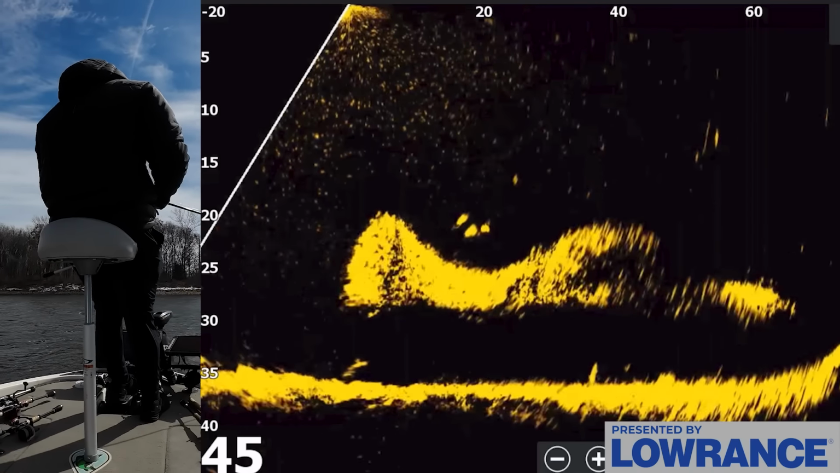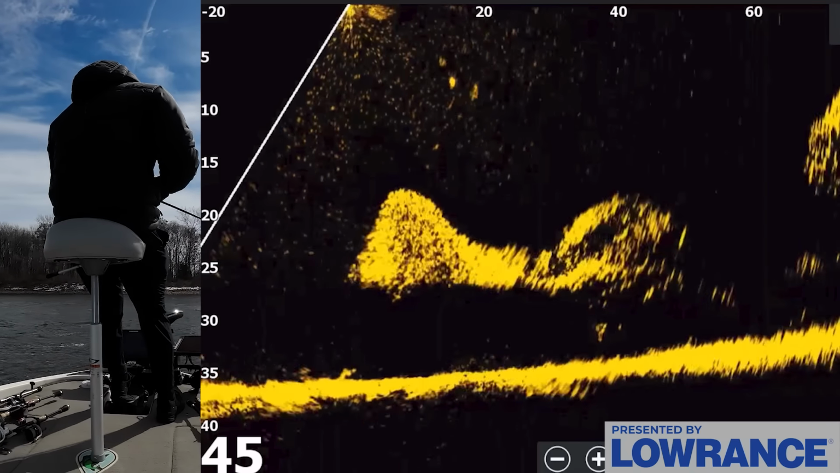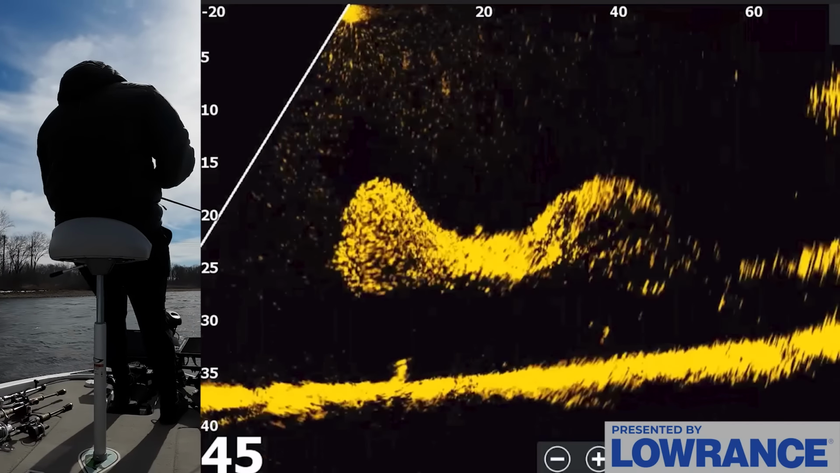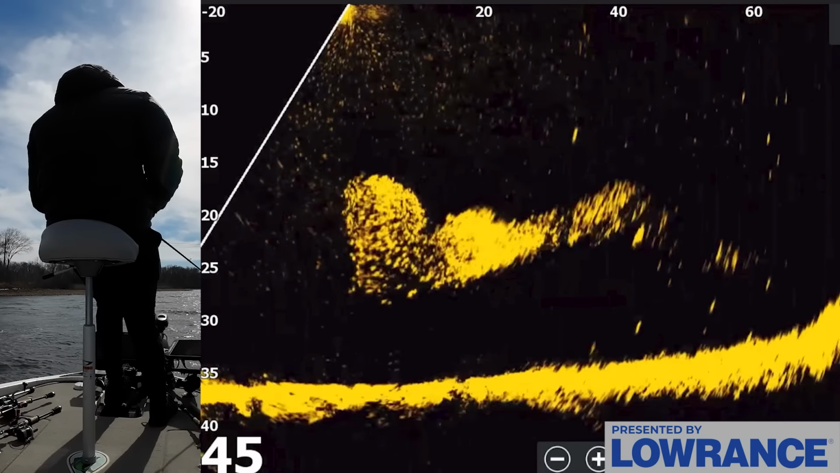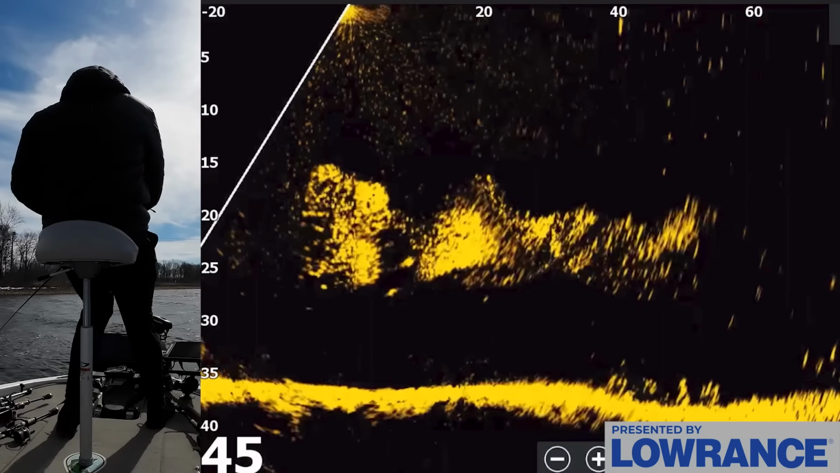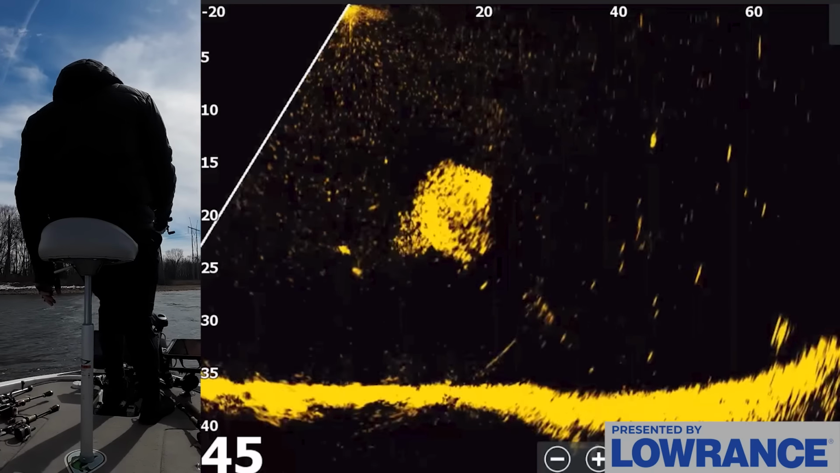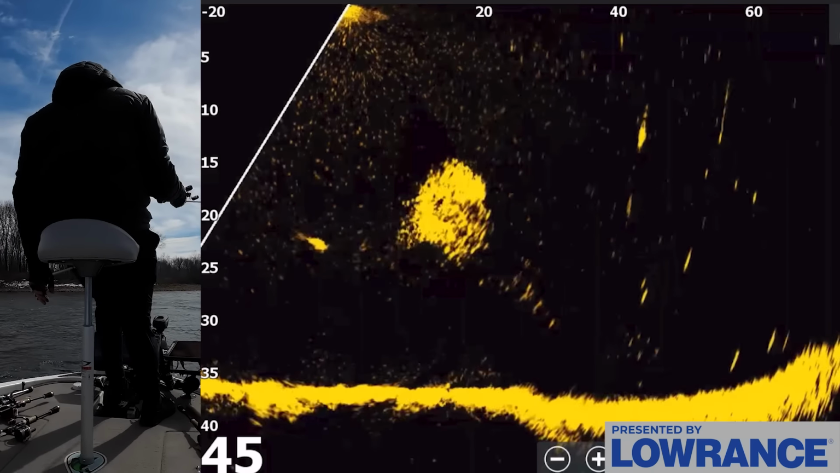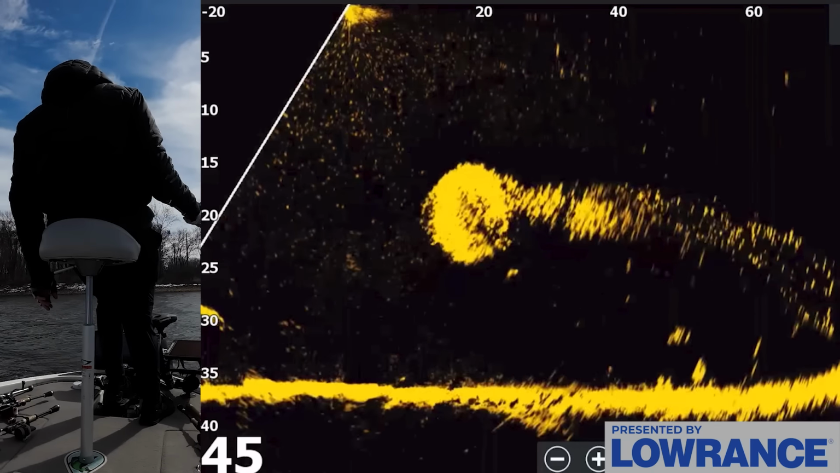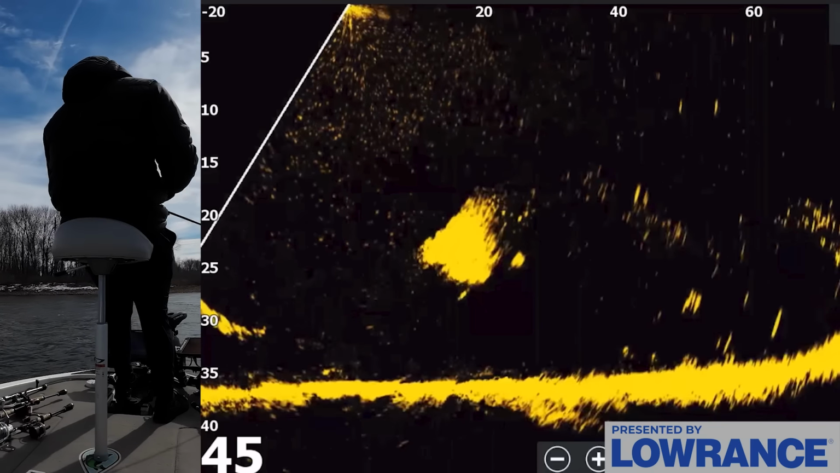But I'm about to drop right on them. Come on. Sink bait. Like directly underneath the boat. See if I can get my bait down there fast enough. There's some good ones underneath that bait ball right there.